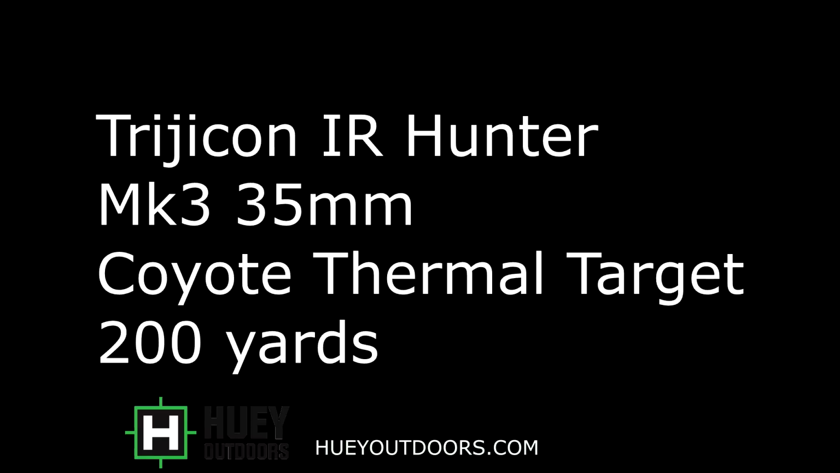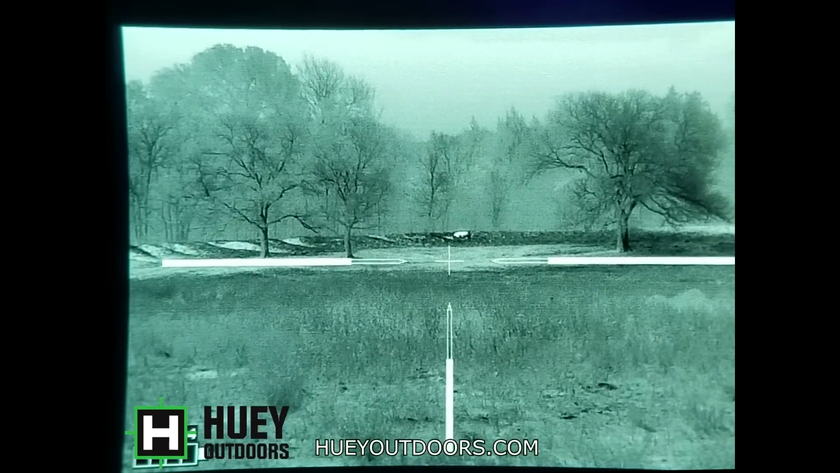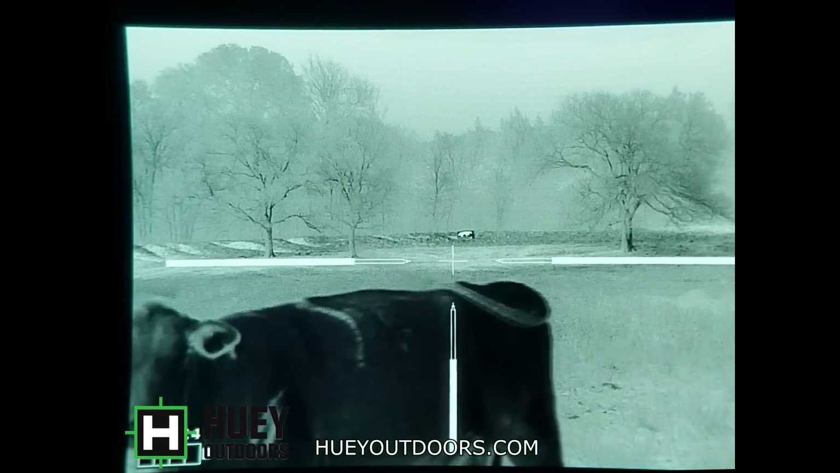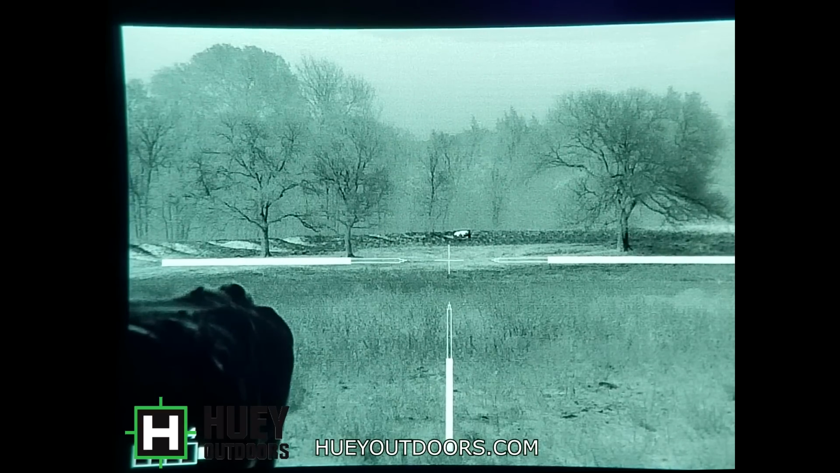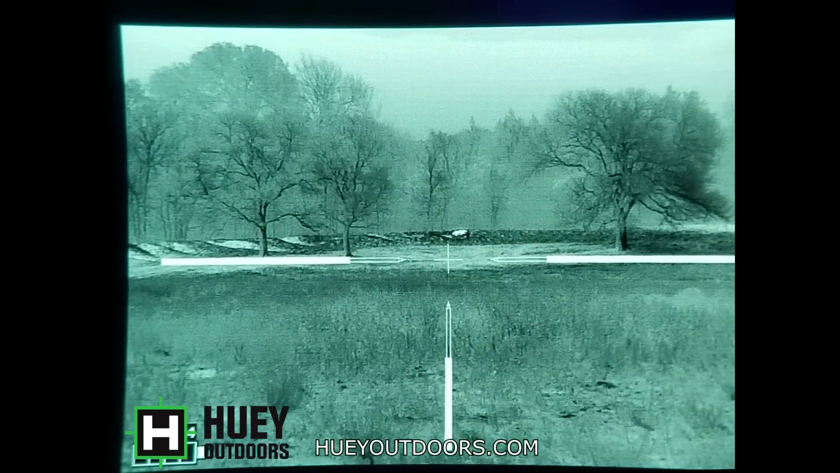All right, 35 millimeter. Again, this is what they all should look like. We got a cloud come over, and this is what they should all look like. They should look beautiful like this. There's a cow. So see, we're on black hot. That's how things should look, but this is a reflective target, so it shows exactly opposite. I'm going to have to go run the cow off. Got it sitting here on my Reaper rest.